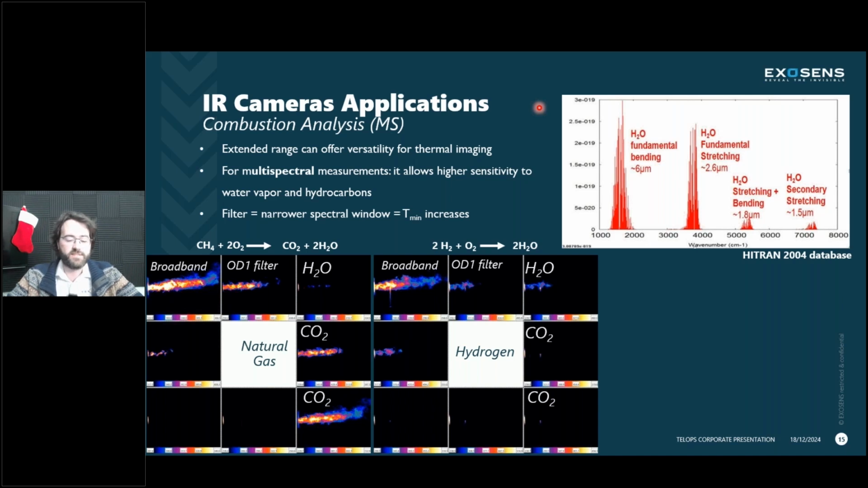Typically this is done with natural gas, but they're trying to get slightly greener, so have fewer greenhouse gases emitted through that process. So they try to use hydrogen in this case.